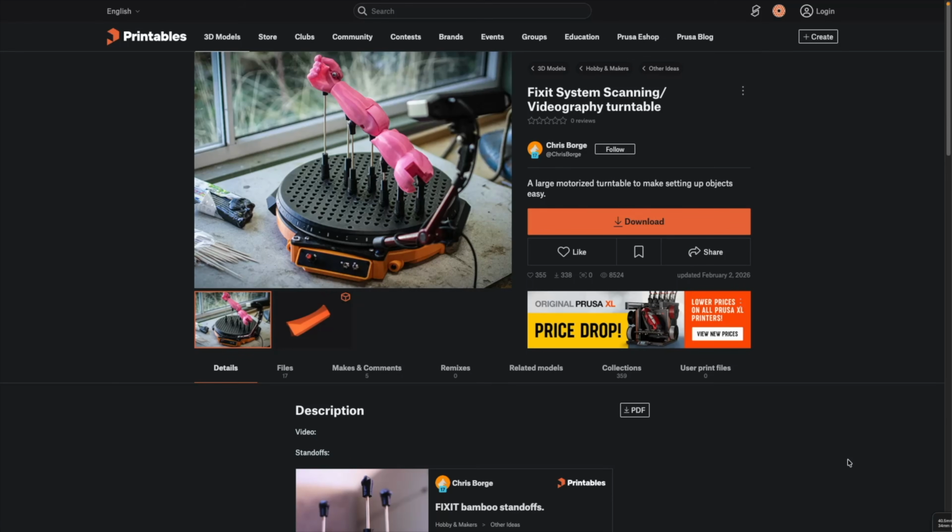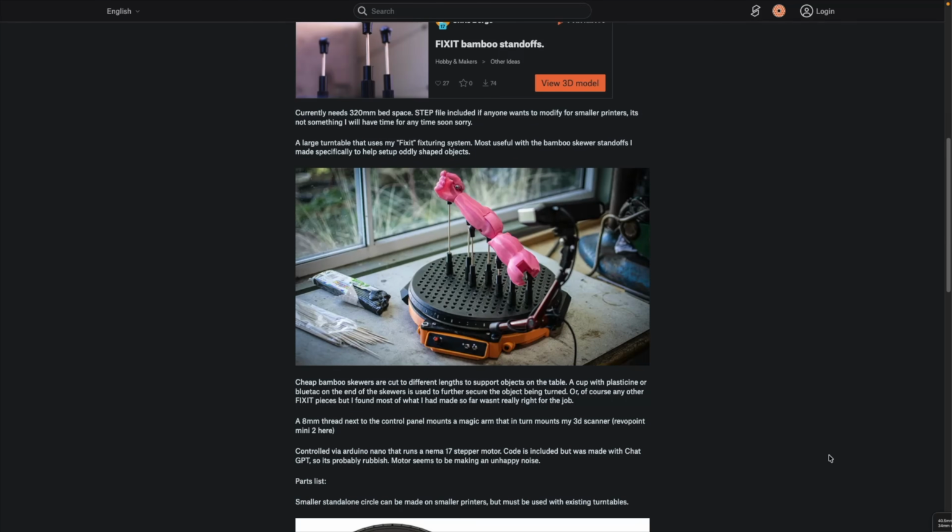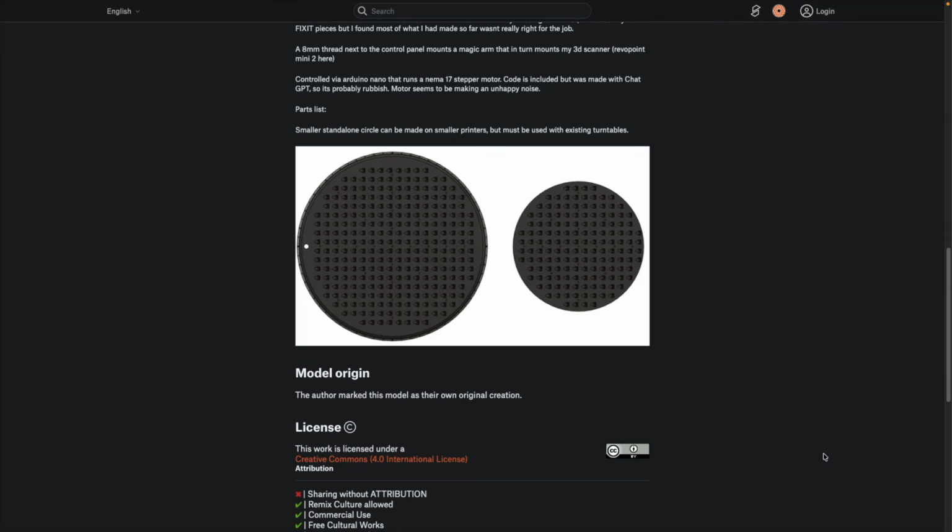His particular design is definitely up there on my list if I can figure out the PCB side of things, and I'm hoping to eventually add it to my 3D scanning toolkit.